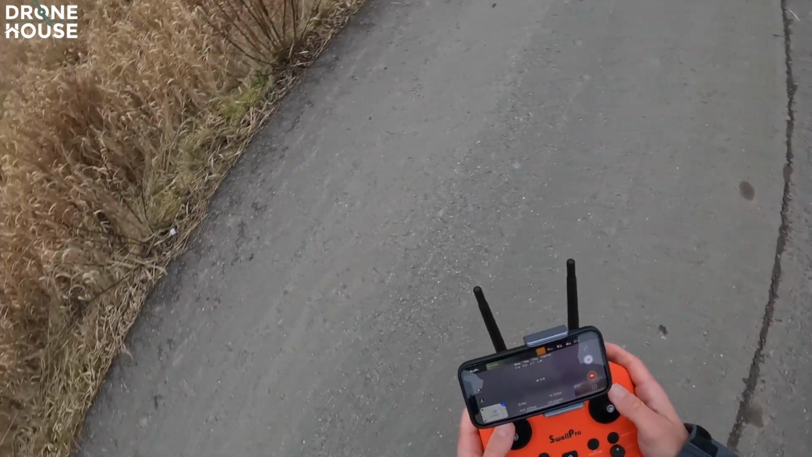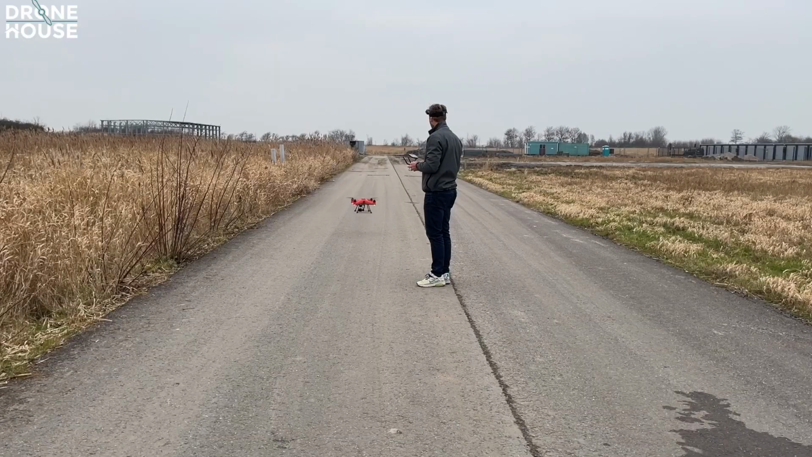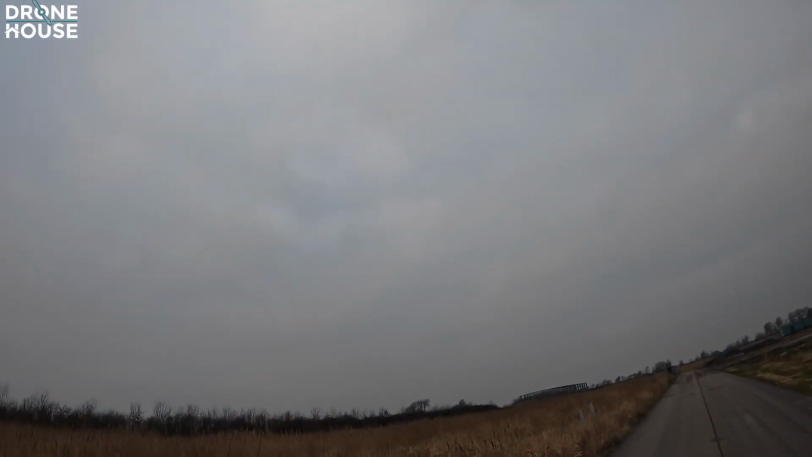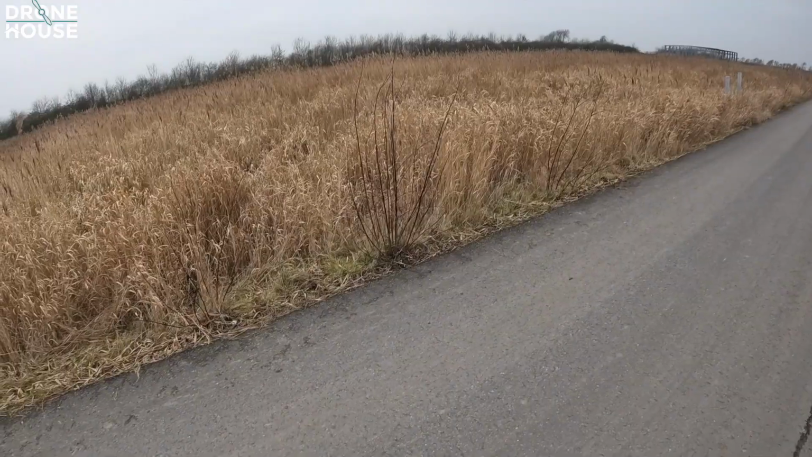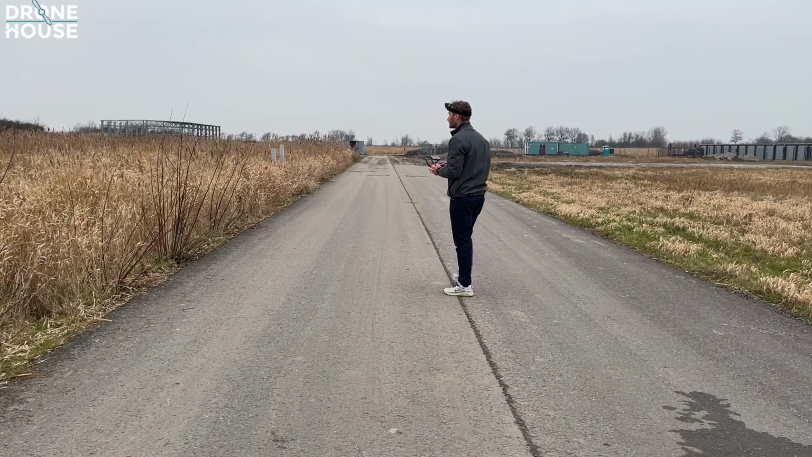Okay. A few moments later. I'm going to search now. Let's fire it up. I'm going to press record. And then I'm going to aim the camera downwards. Okay, let's go to 50 meters.